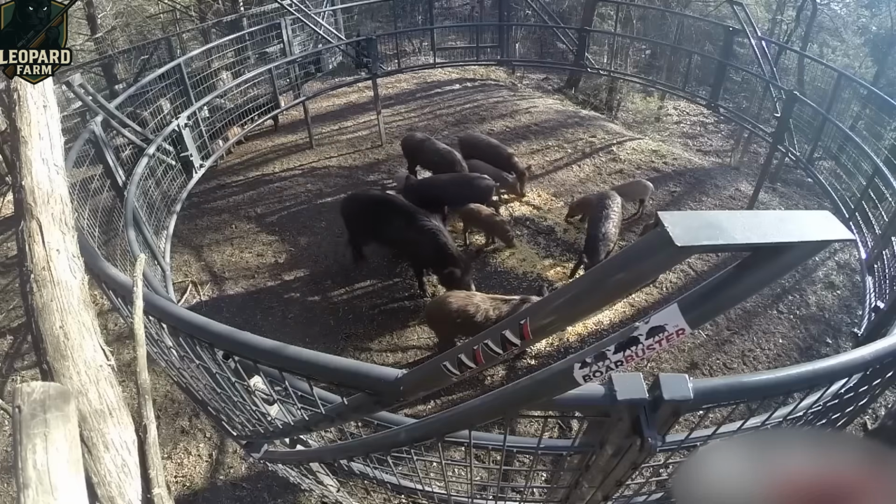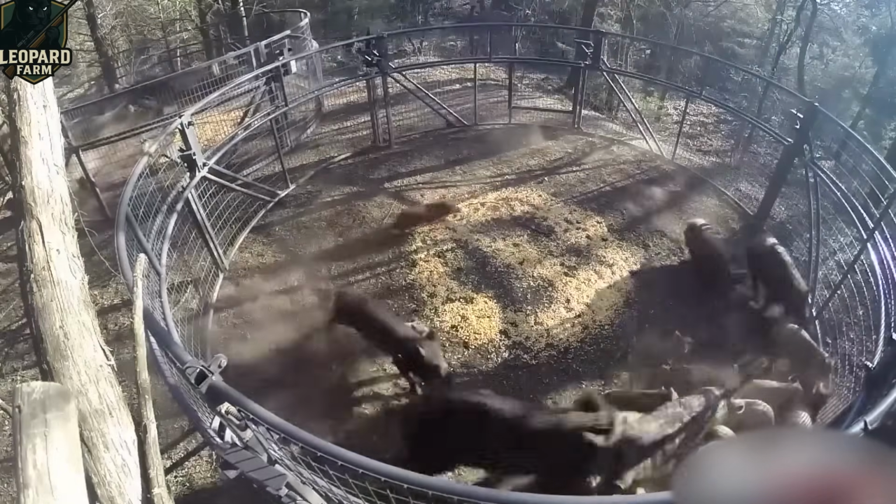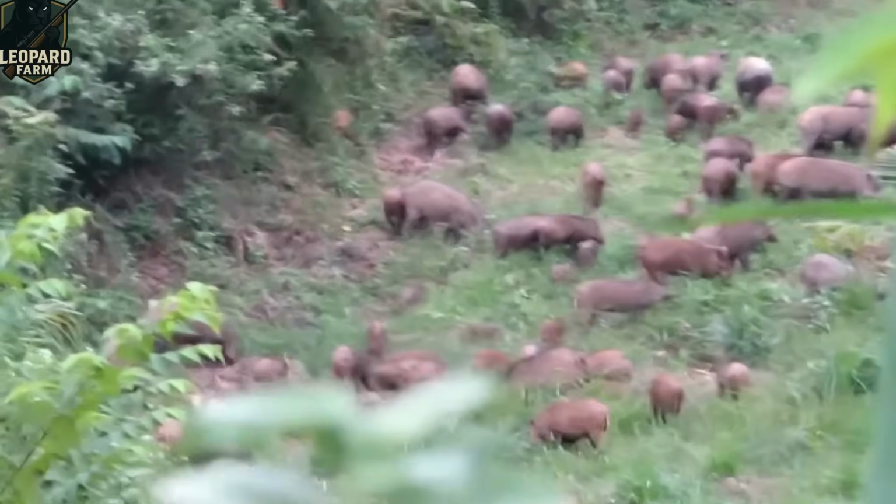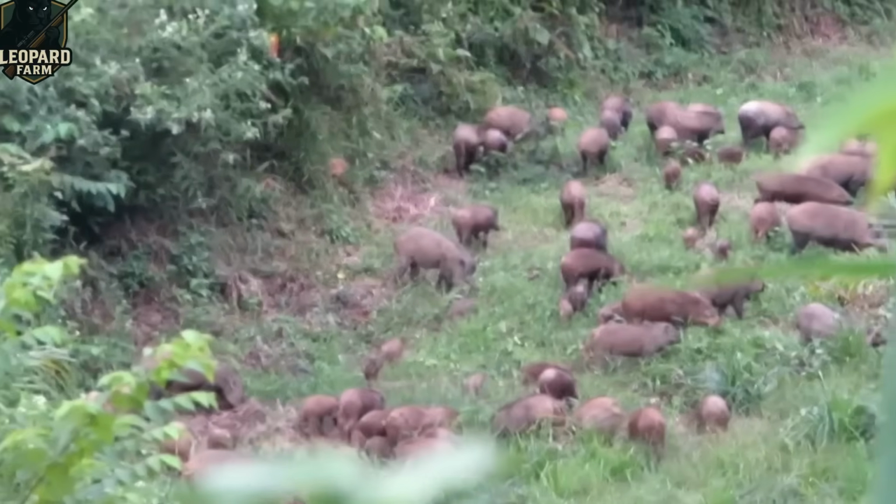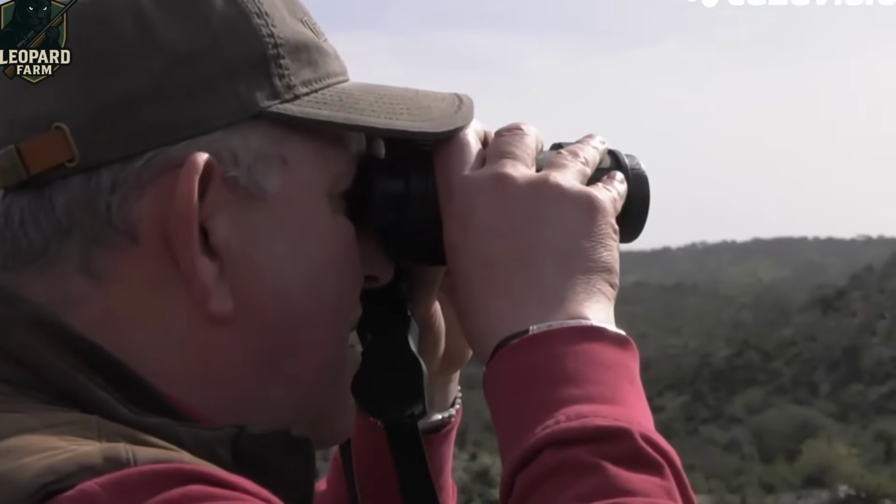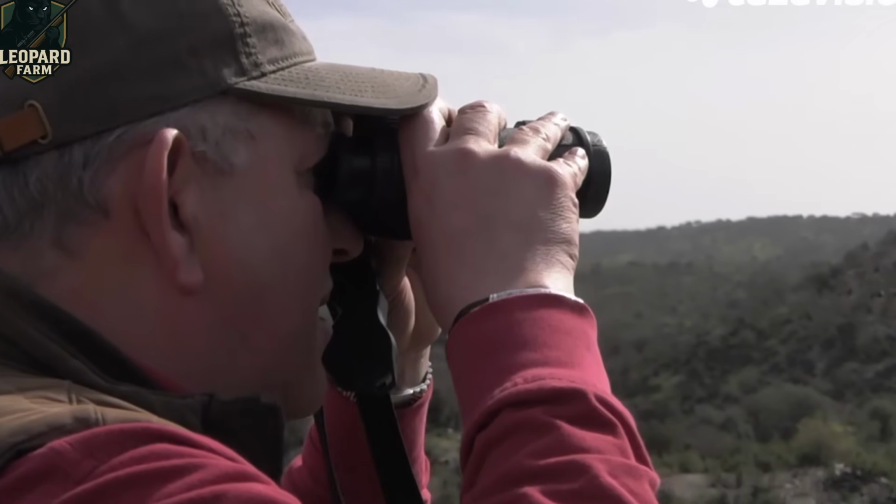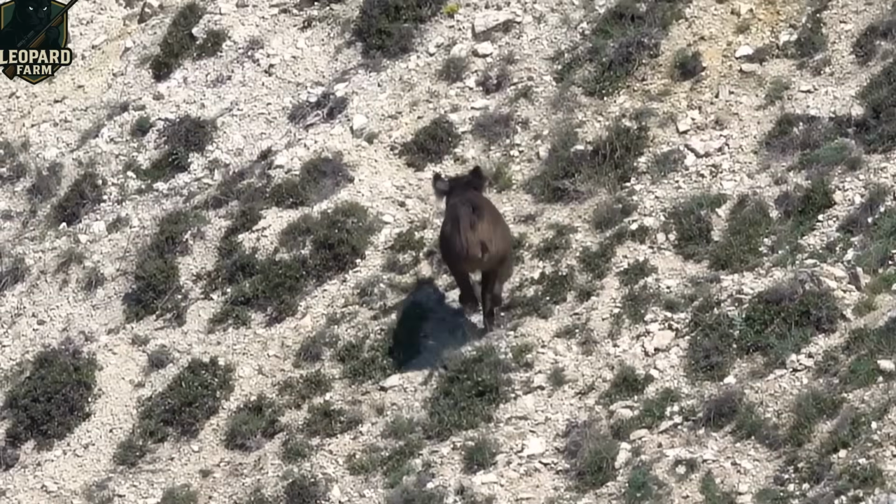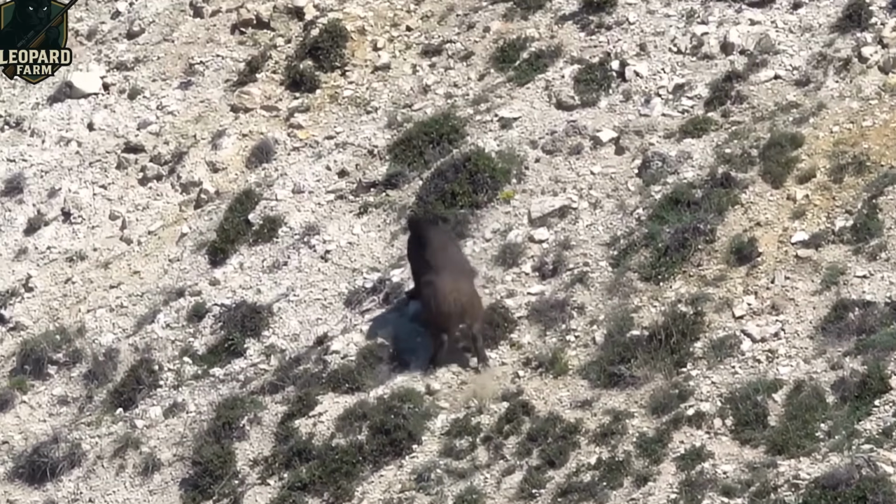Local farmers' reports of a fresh boar herd tearing through their fields sent us racing into action. As we reached the open farmland, I caught sight of a lone boar in the distance. I moved swiftly to intercept, heart pounding, and with a single steady shot from my rifle, I dropped it in a sprawling field. But that was just the start. Dozens more were flooding in.